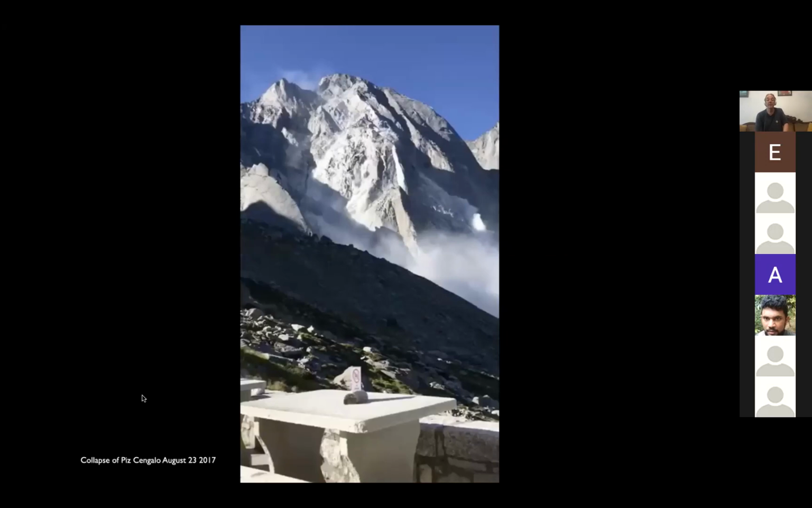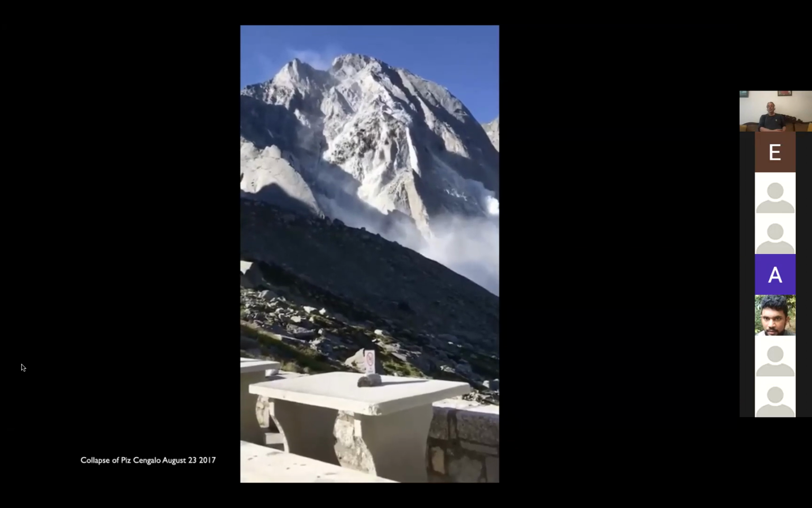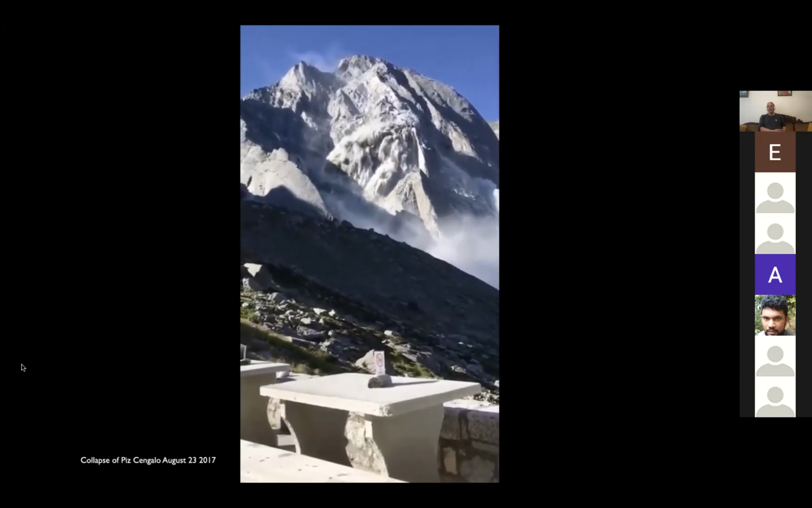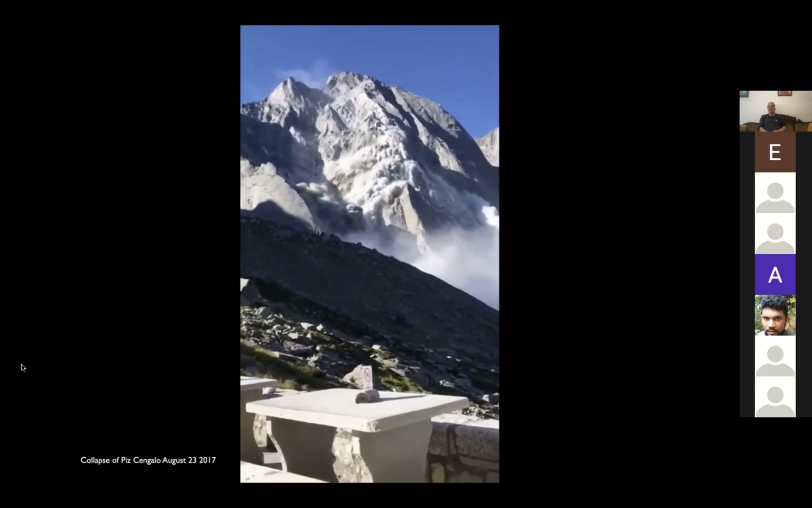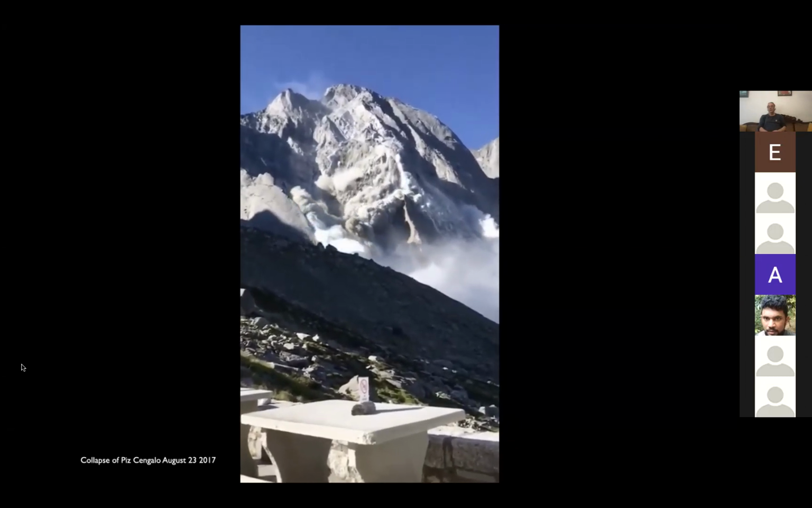The peak Cengalo collapsed 4 years ago in Ticino, killing 11 people and creating a huge debris flow, sort of shooting into the valley through the village of Bondo. This is all linked, of course, to climate change.